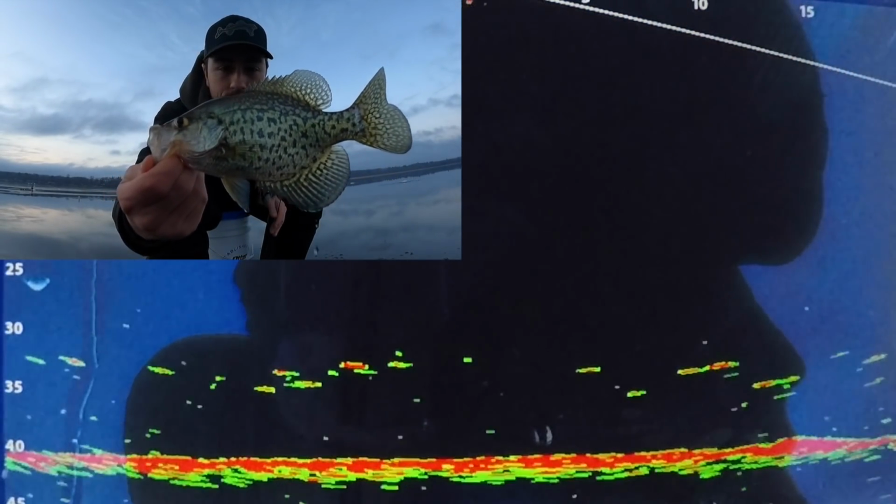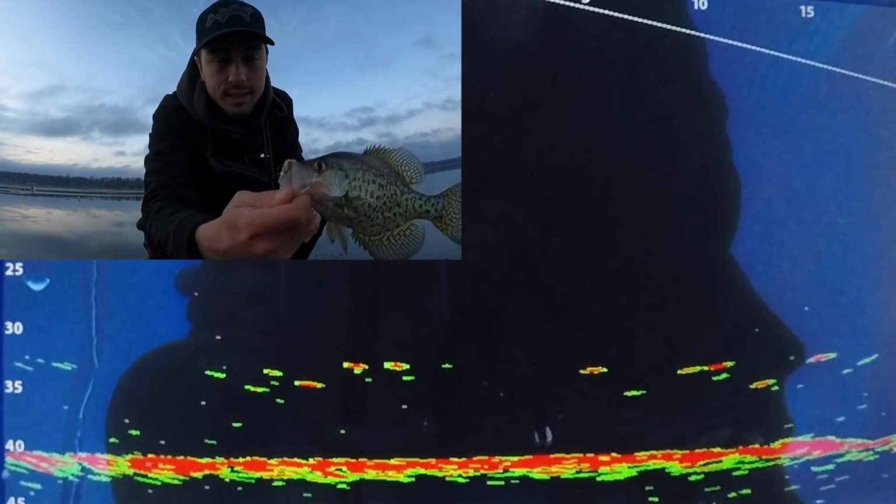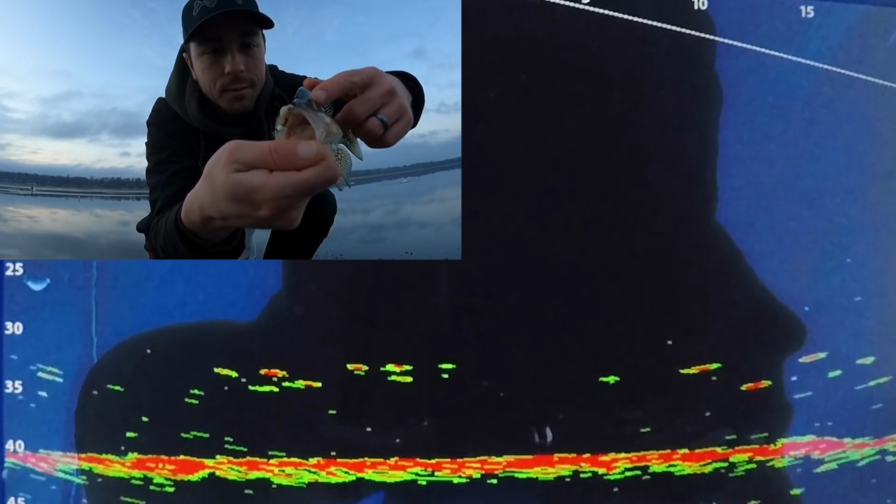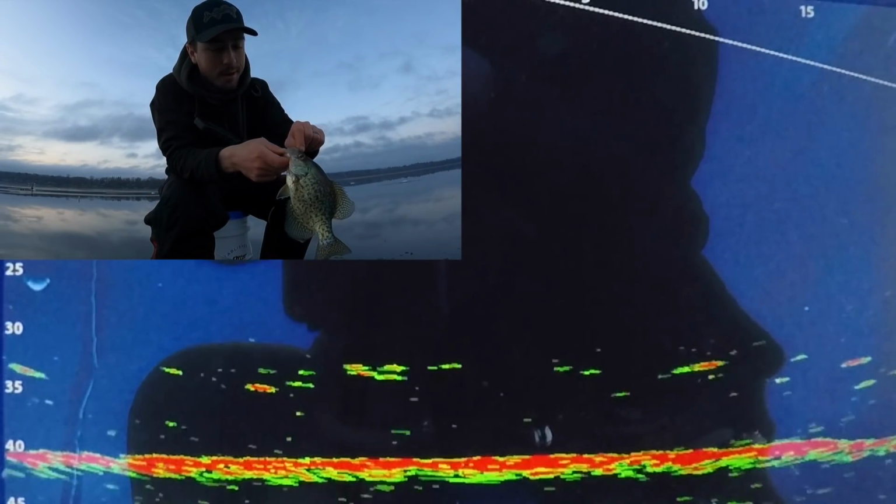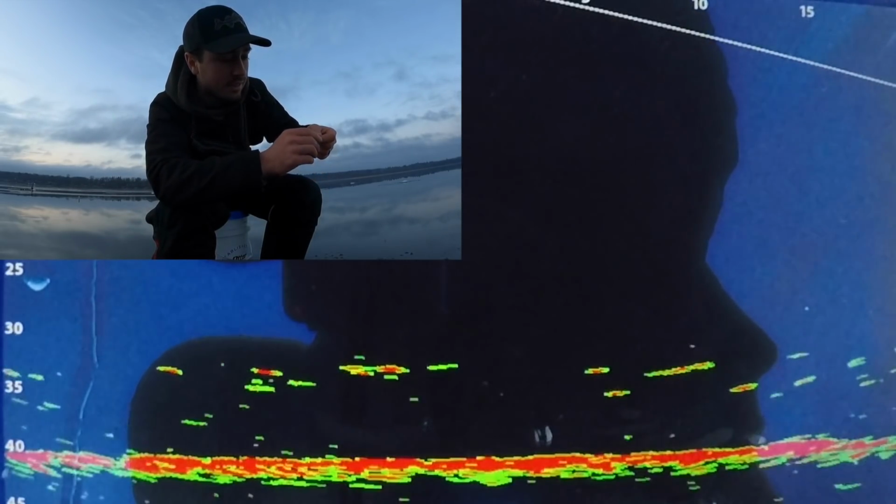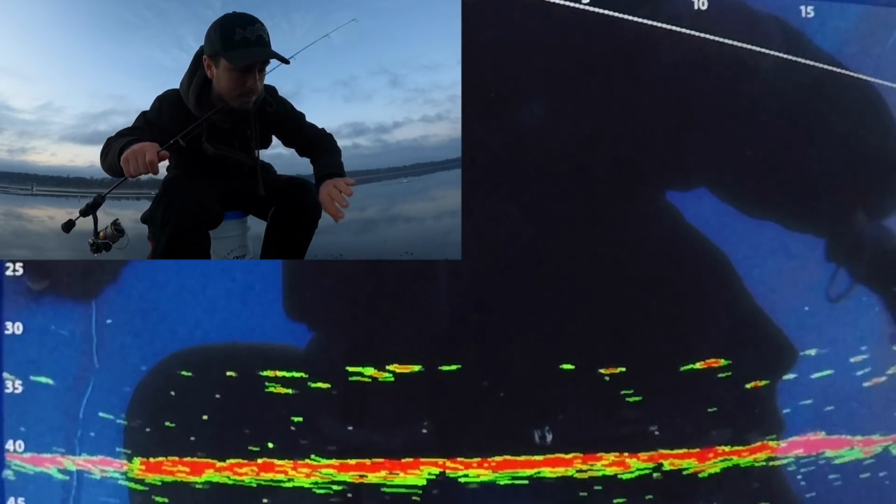So another beautiful eater-sized fish right there. You can even see its eyeballs kind of popping out. I'll see if I can get that on camera. But yeah, that's a surefire sign that these fish are not going to release. Barotrauma is going to be a little bit too much of an issue, too much pressure coming up. So I don't mind. That just means they're going in the frying pan.